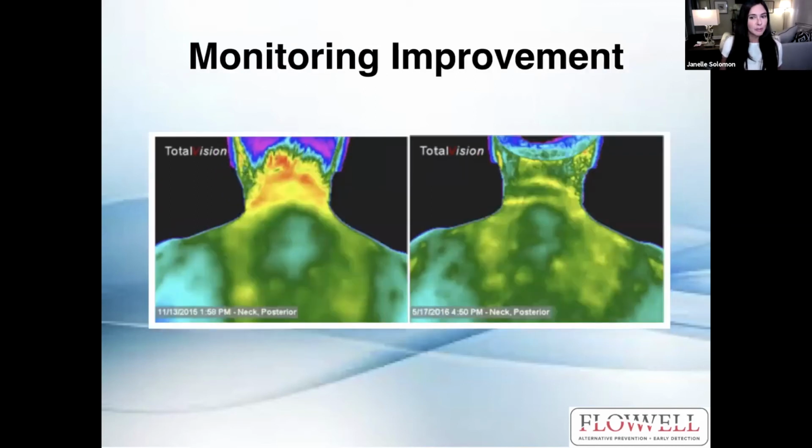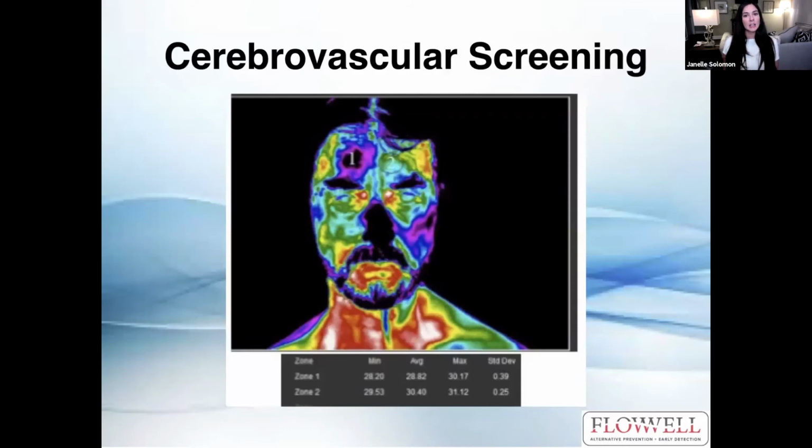So monitoring improvement, again, this person probably got a chiropractic adjustment to relieve their neck pain. And this gentleman here is a great example of why we do the cerebrovascular screening. It's so incredibly important. So we have carotid arteries that feed up into the supraorbital veins on your forehead. And if your carotid arteries get blocked in any way, you can have a stroke, basically, sometime down the line.